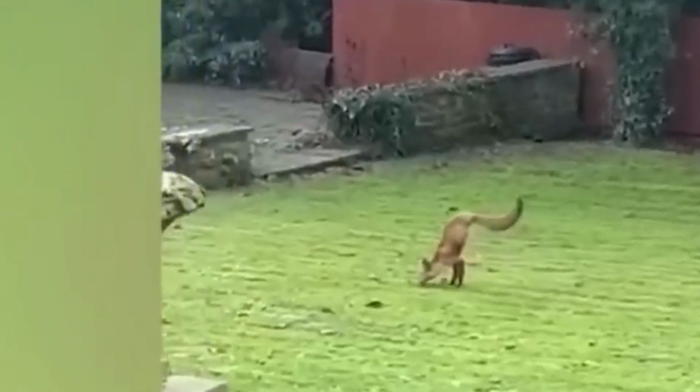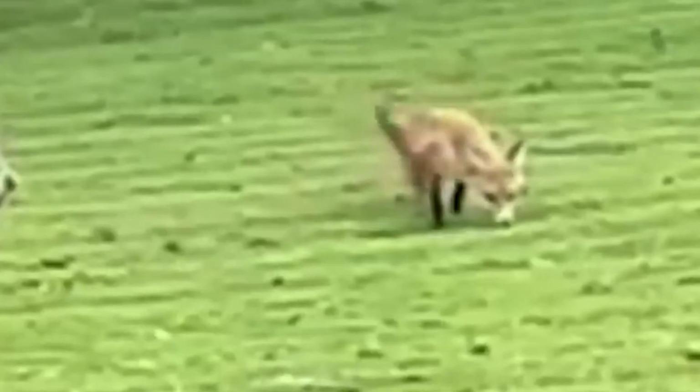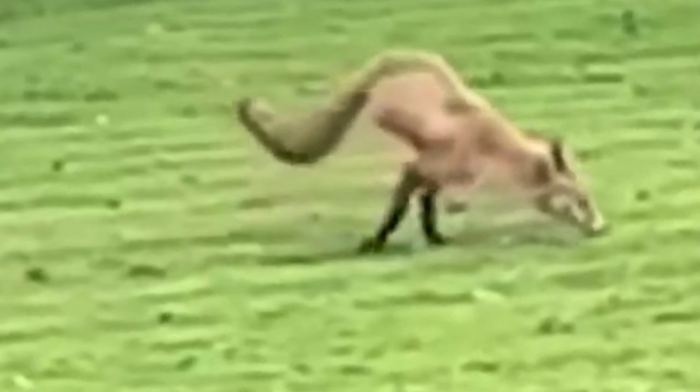It's impossible to know for certain what happened to the fox. Perhaps it was the victim of a tragic accident, or maybe it was born with a genetic abnormality. Whatever the case, the sight of this creature struggling to survive in such a difficult state is a powerful reminder of the resilience of nature.